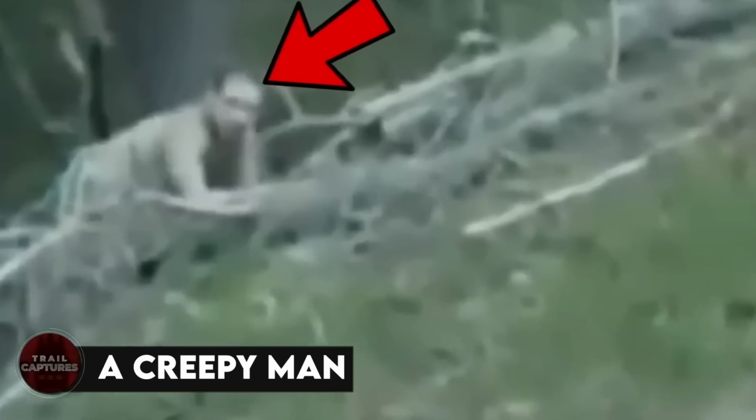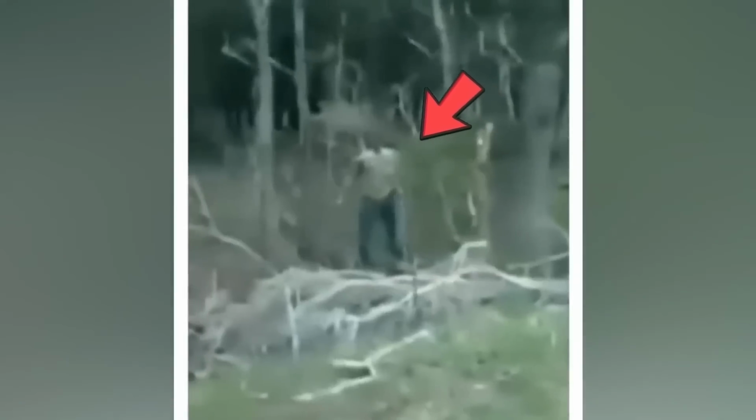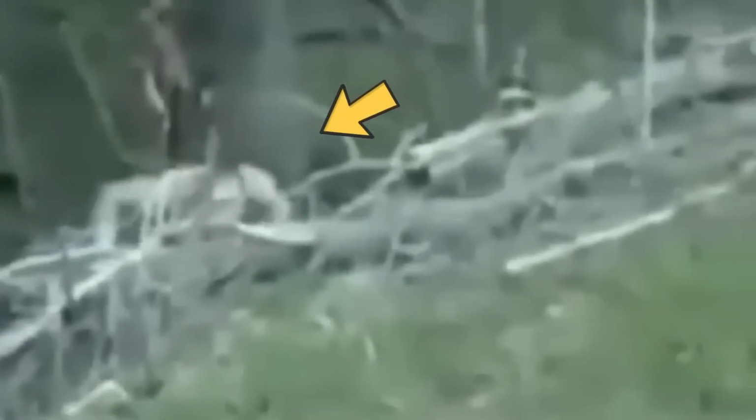A creepy man. This video captures this super creepy guy lurking around in the woods. The person filming tries to have a chat with him and figure out what he's doing there. How you doing? But he doesn't say a single word. Instead, he just makes these spine-chilling noises that'll totally creep you out. After a moment, the man begins crawling out of the woods in the most bizarre manner, and that's when the person filming becomes spooked and decides to leave the area.